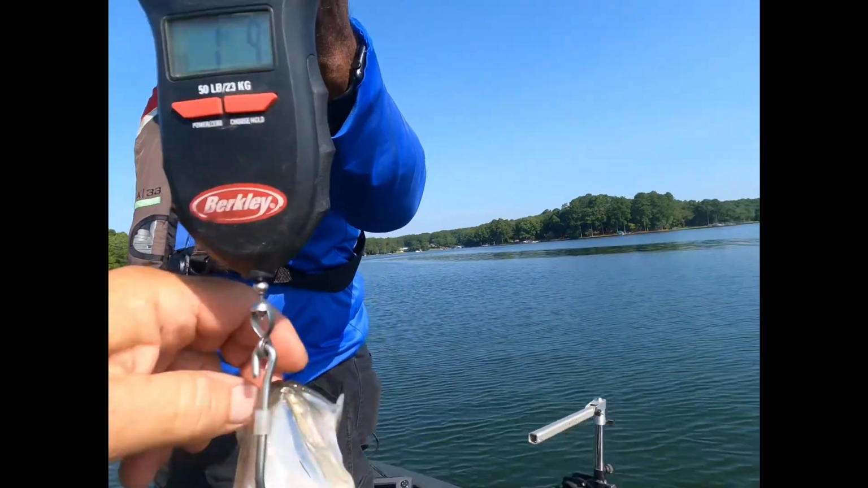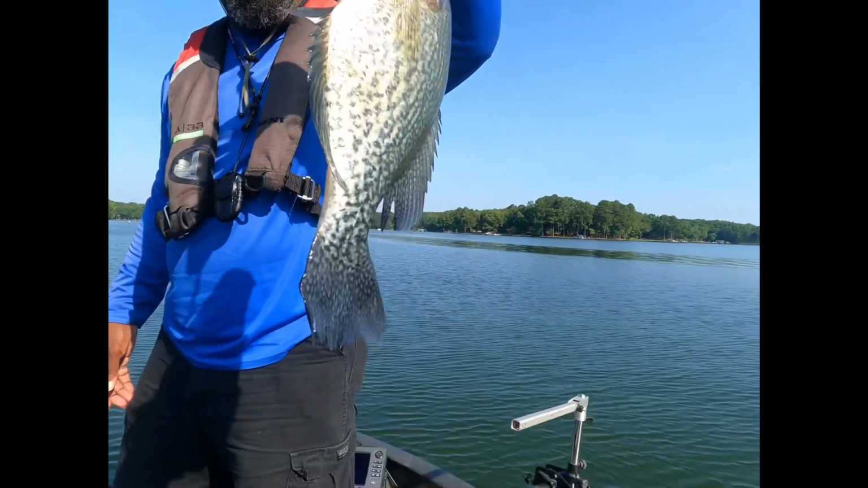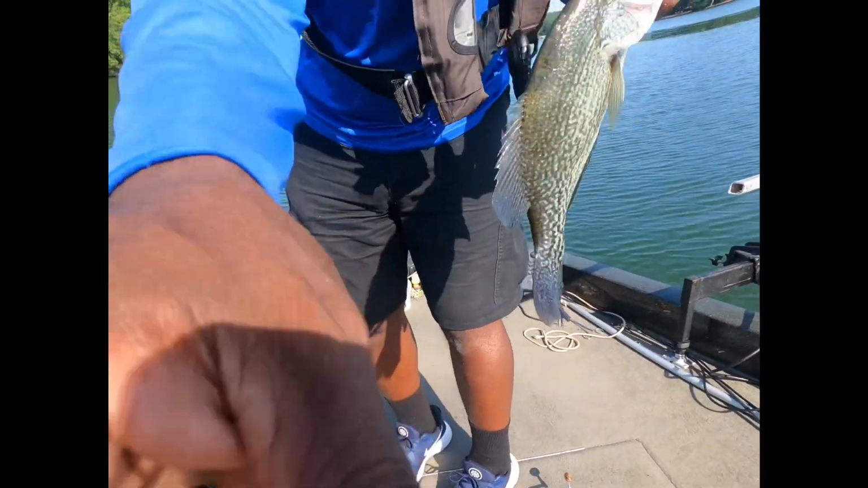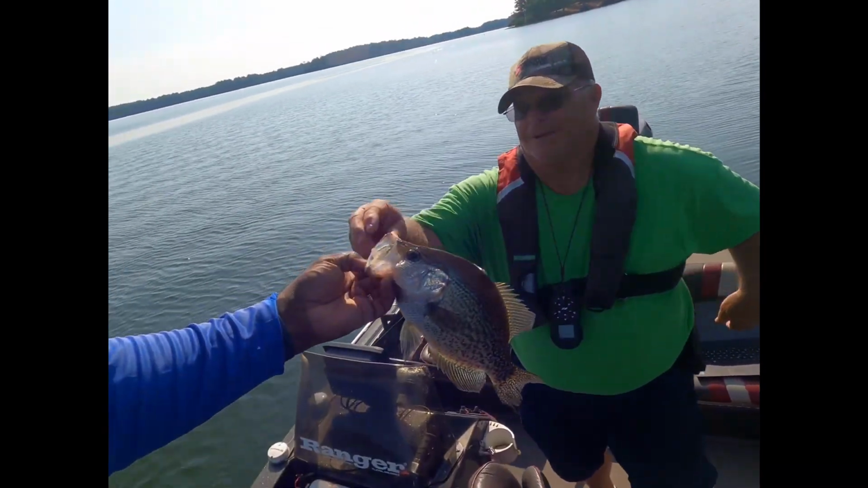Wow. Let me zoom it in here. Is that saying 1.9? 1 pound 9 ounces. So just over a pound and a half. That, ladies and gents, she qualifies as a Big Shirley. She's gonna be nice on that grease there, buddy. There you go. Awesome.